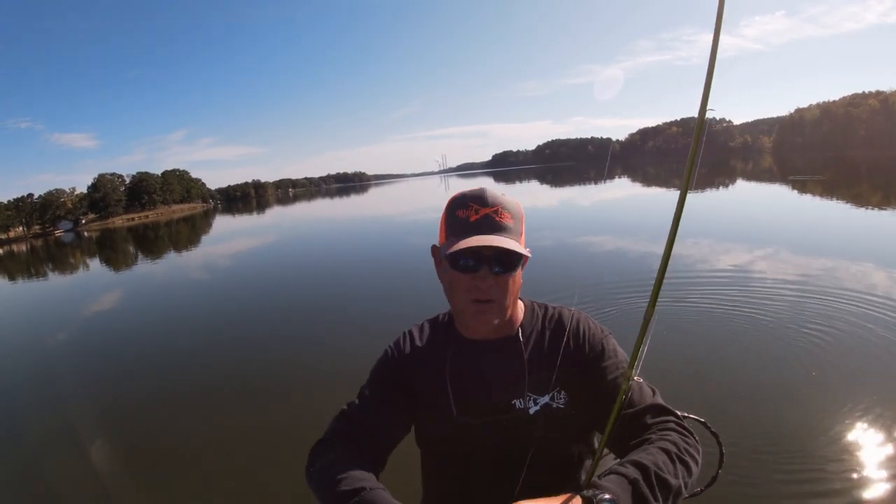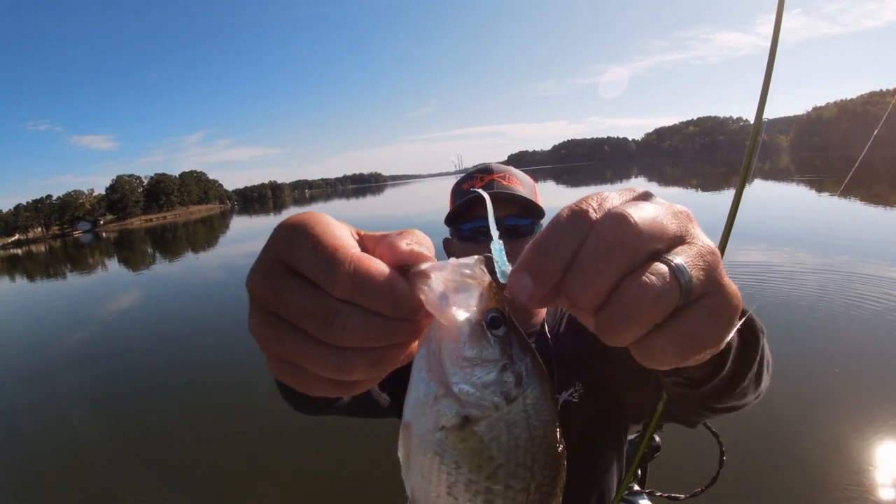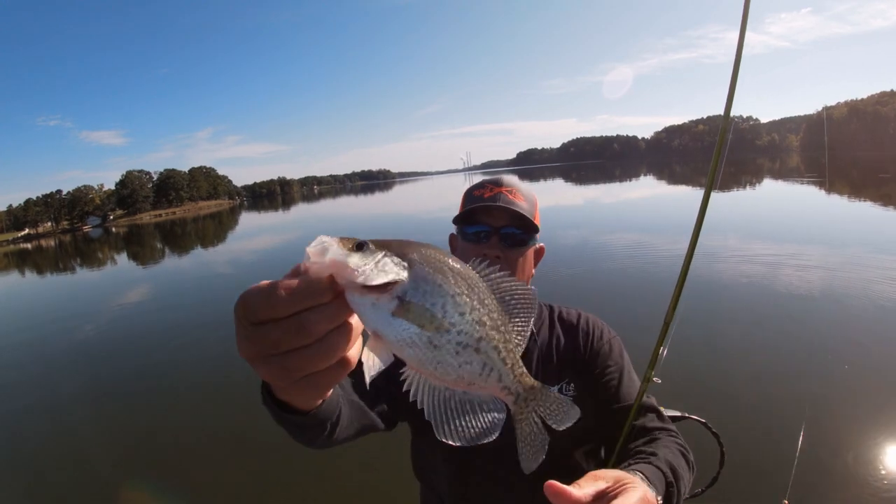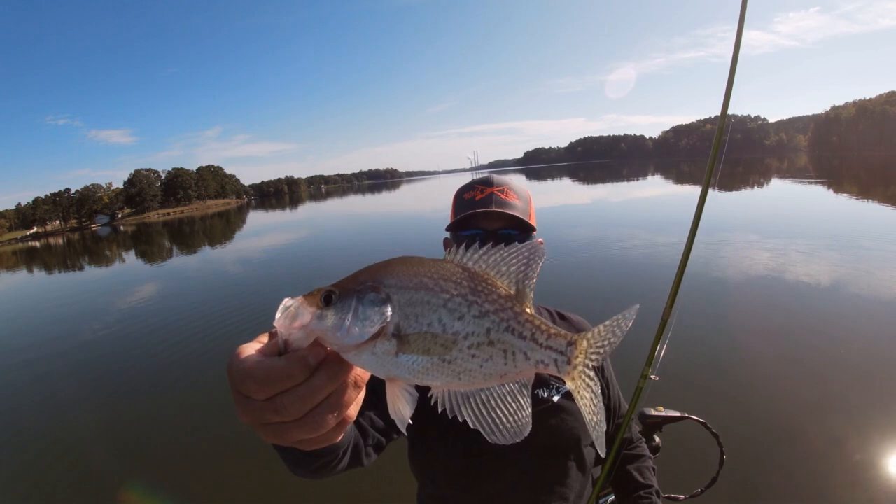Now that's not a bad crappie. But you see, that's Dennis's blue cricket there. That is easily a 10-inch crappie. Boom. Nice size crappie for Hyco Lake.